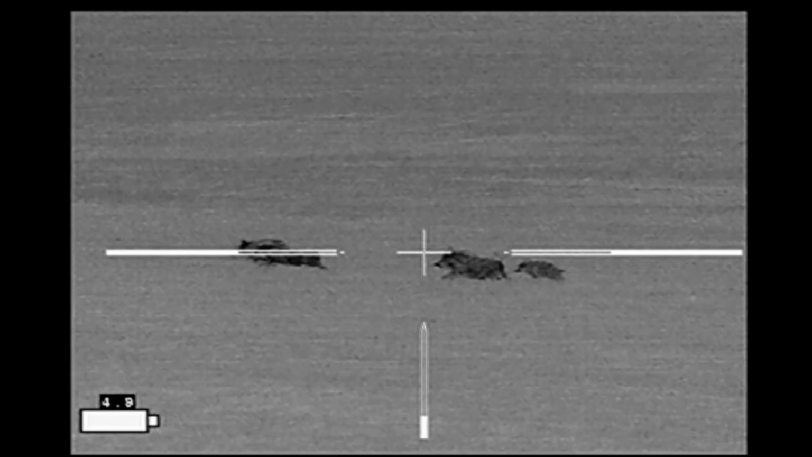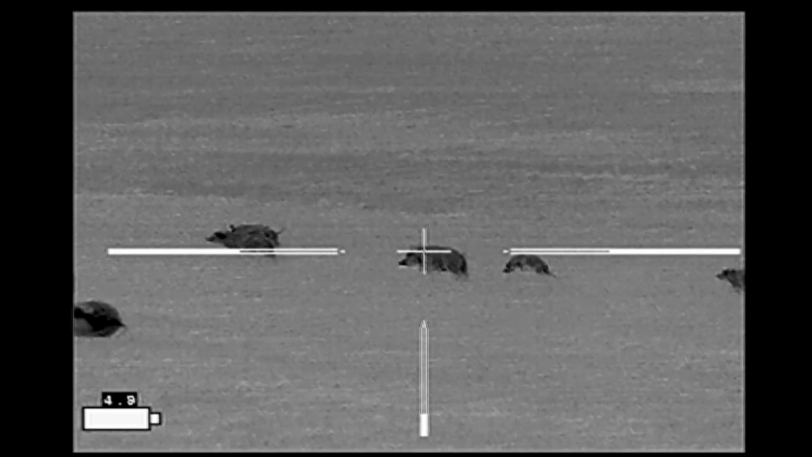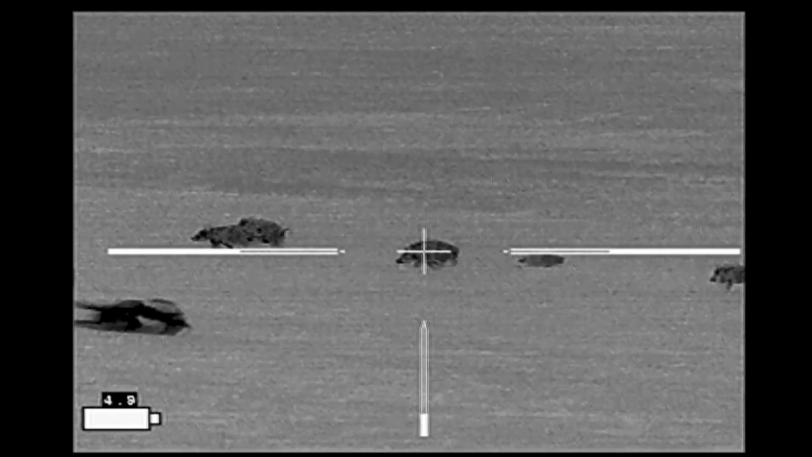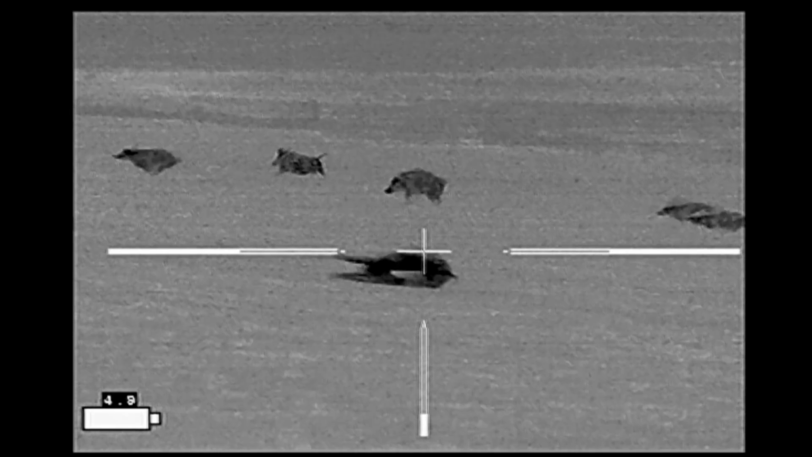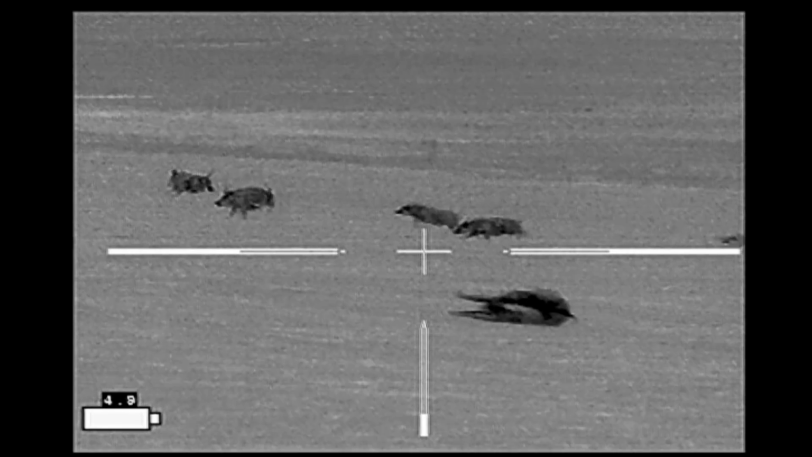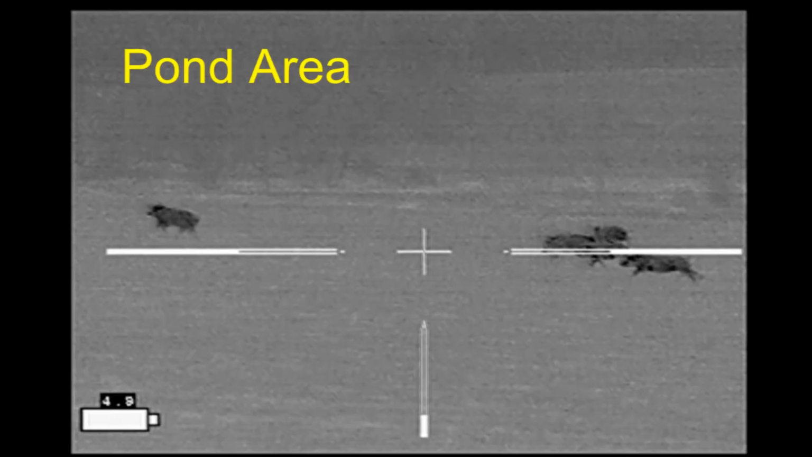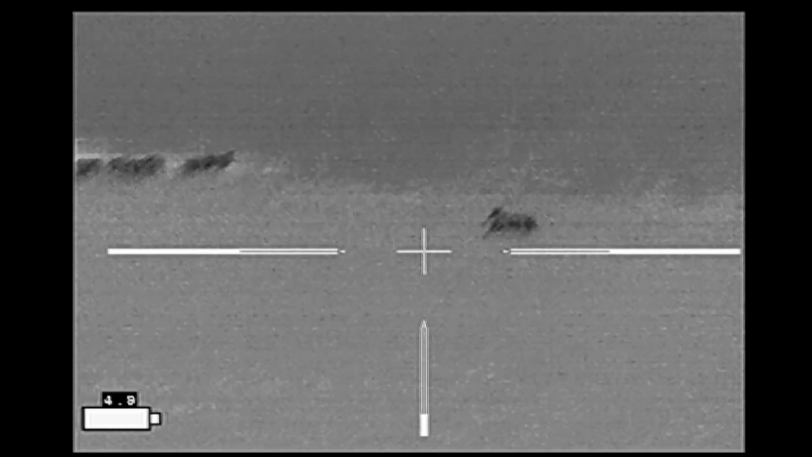So I make the shot, and on the neck of the sow appears a blood spot, and at the same time on the hip of the boar is also a blood spot. And this is what caused the confusion. My sow starts to stumble here, and the boar is actually going down at this point. She is stumbling along. I see the other hog in front of me, realize it's one that I'd shot previously, and so I move to pick up the other hogs, and then realize I'm getting into an area where I shouldn't be shooting because there's the pond right behind it, and that's where the cattle have gone. And at this point, I have no more new targets.